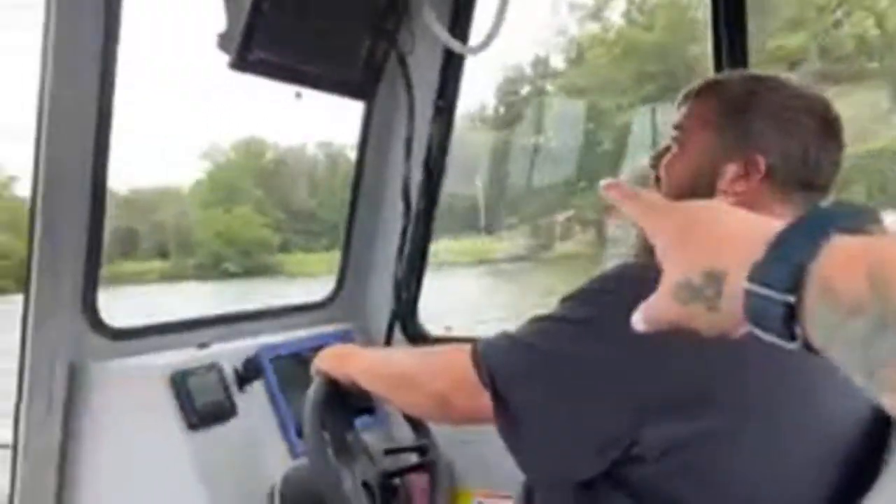So Jacob, right here, there's no guardrail. That's the road. Yeah, I don't have but 4 foot of water. Okay, that's one of those Seawolf spots that I sent you. Seawolf.